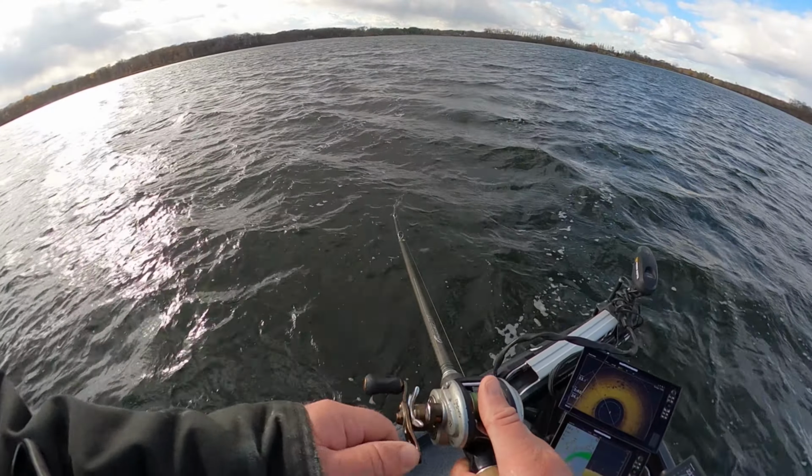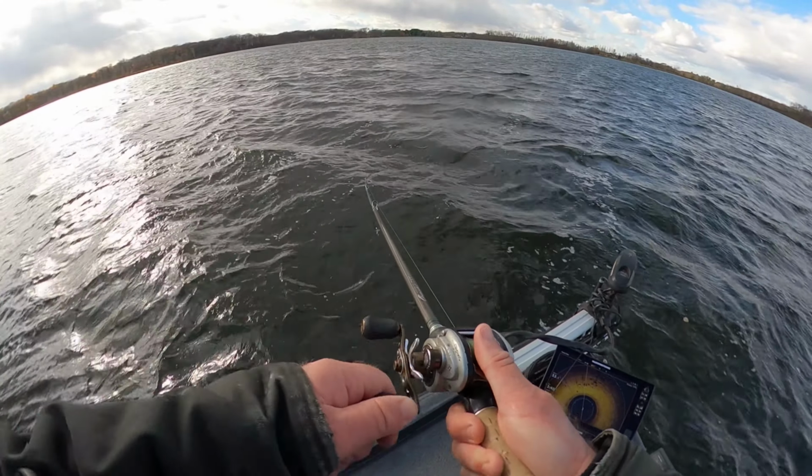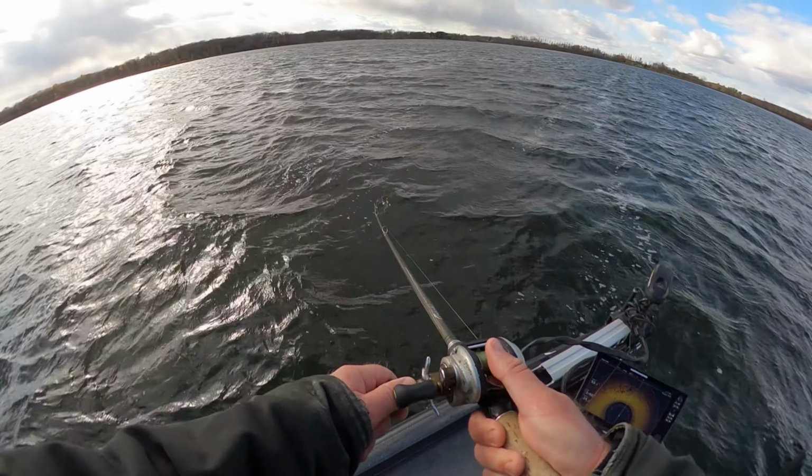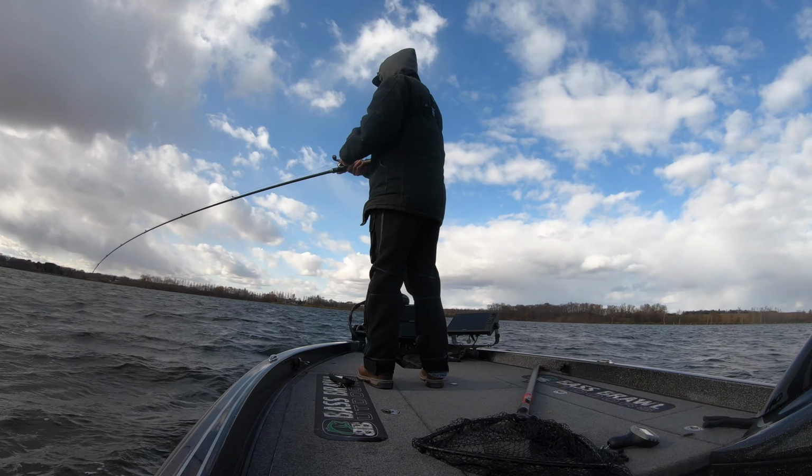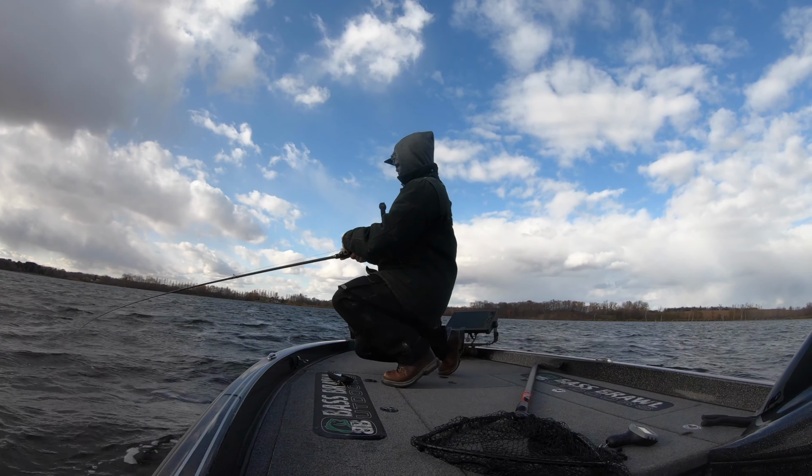You can see that on the 360 there. Rocks at the top of the screen. I know exactly where that fish came from. Now I can repeat that cast. It feels like a brute of a fish.